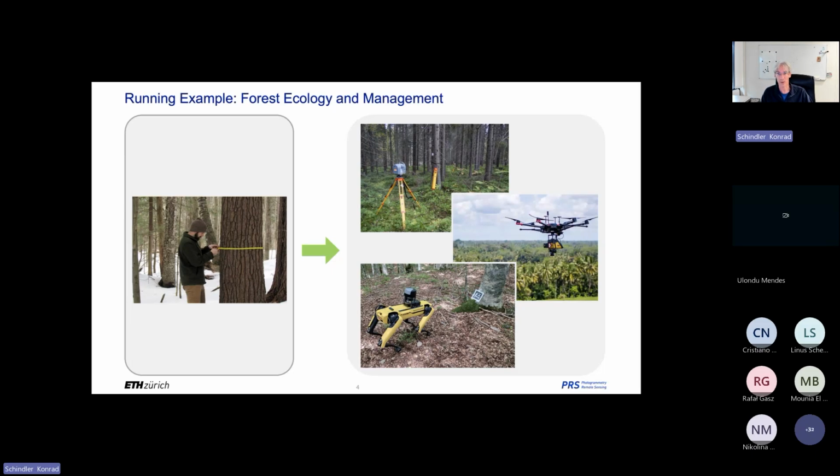So we try to automate it with different types of sensors, with airborne sensors on drones or manned airplanes or helicopters or even airships nowadays. Or we do it from the ground, either fixed or mobile in a backpack, or even slightly more exotic, as you see here, this contraption of the four-legged robot that's carrying the sensor through the forest. And from that sort of data, we want to understand the environment.